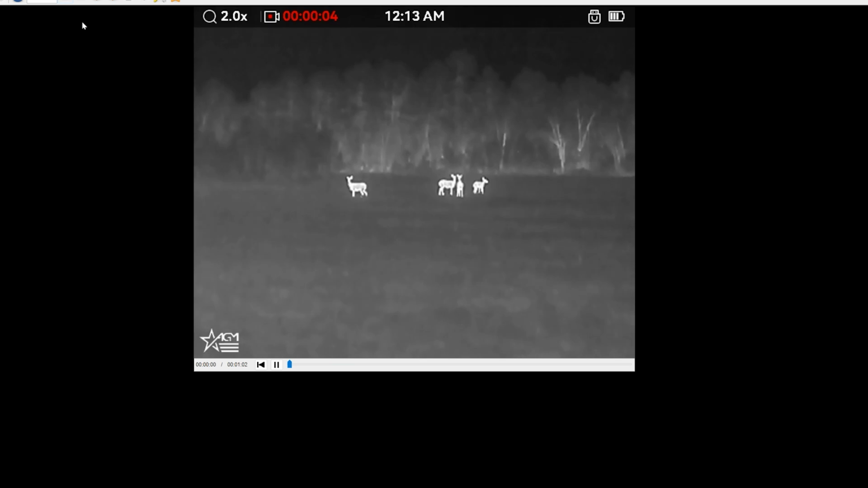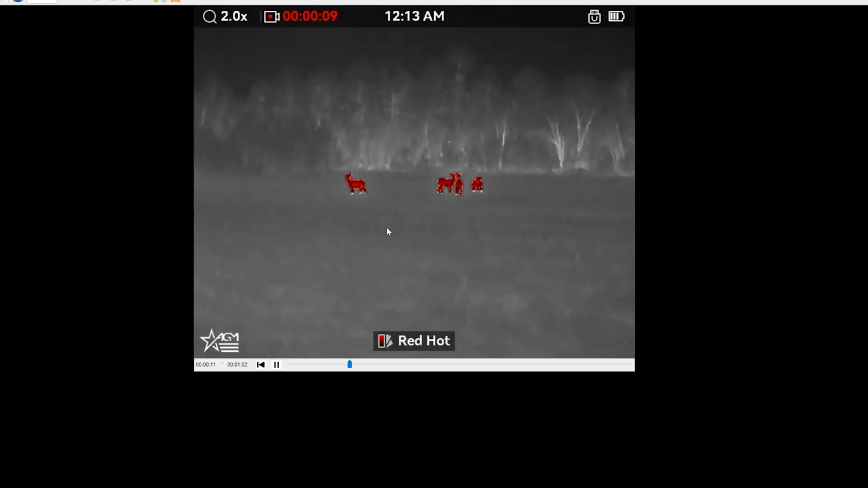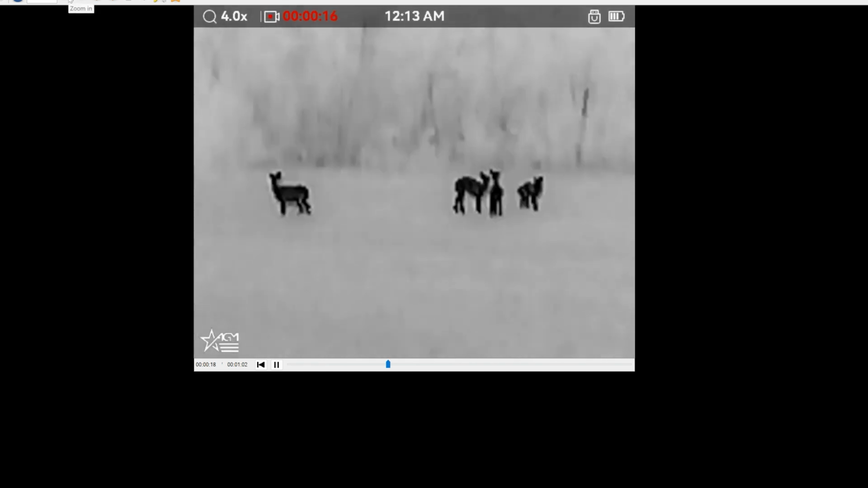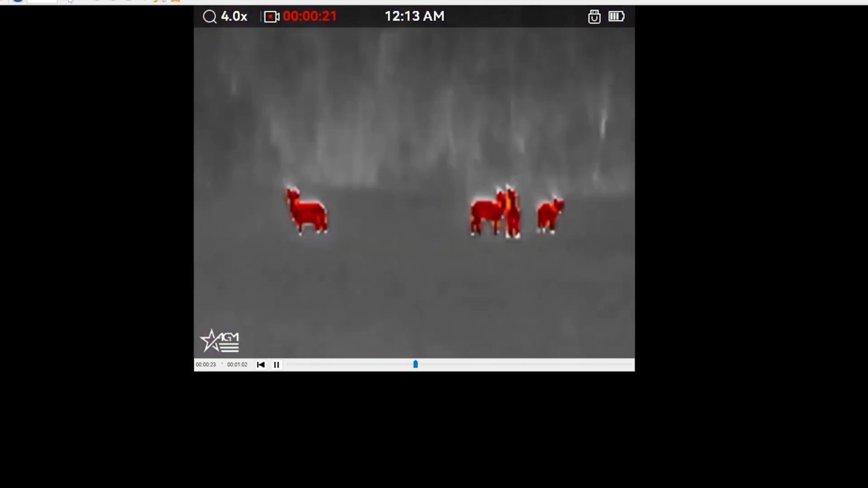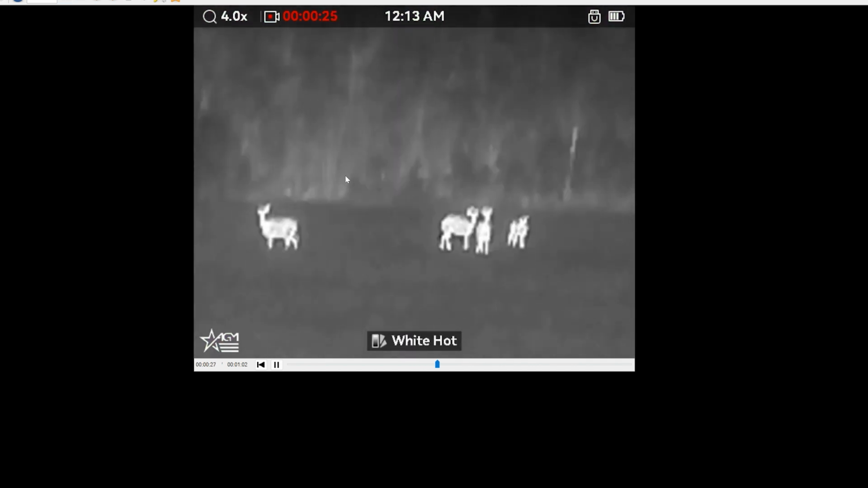Here's out in a farmer's field. Again, when I zoom this in, we're losing resolution, but you can see them here as a refresh happening. But you can see there's fusion mode. Now, these are probably 70, 75 yards out there in the middle of this farmer's field at night. And what's neat is, remember, I'm in Georgia, so even though it's nighttime, temperatures are still above 60 degrees. Imagine if you were somewhere up north in the cooler temperatures, these would pop even more than this. You'd get such a serious thermal change in there. So pretty impressive. This thing does an amazing job.